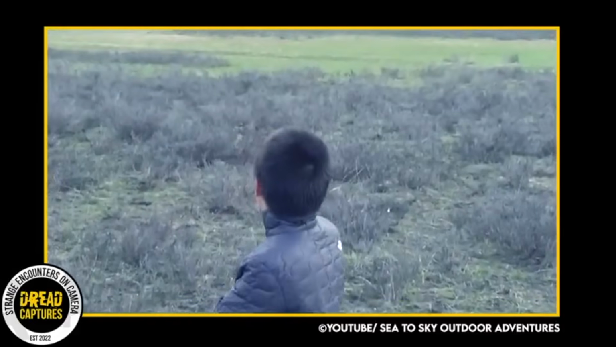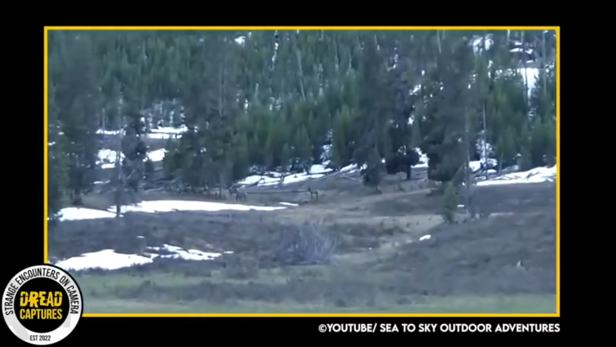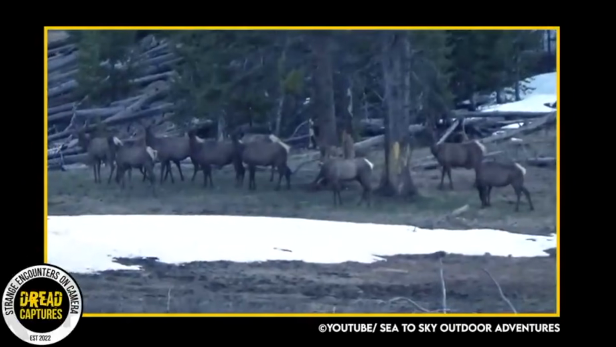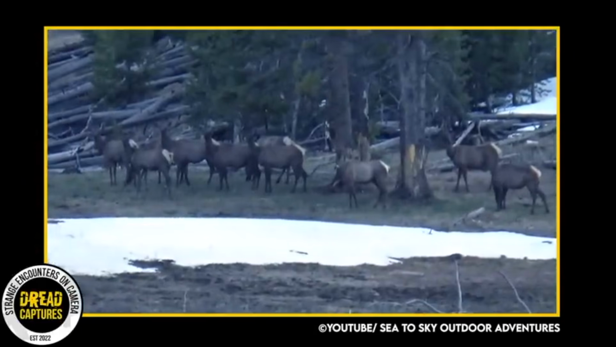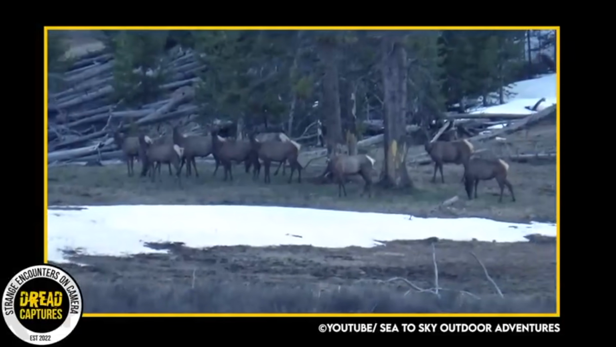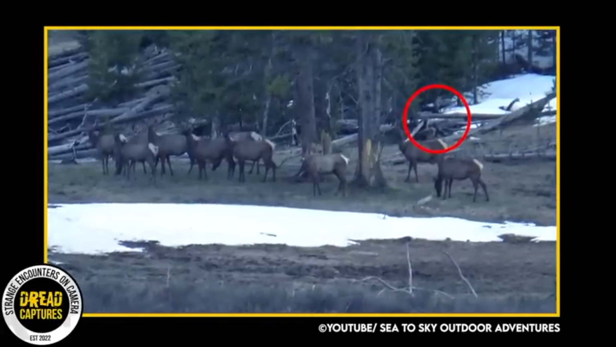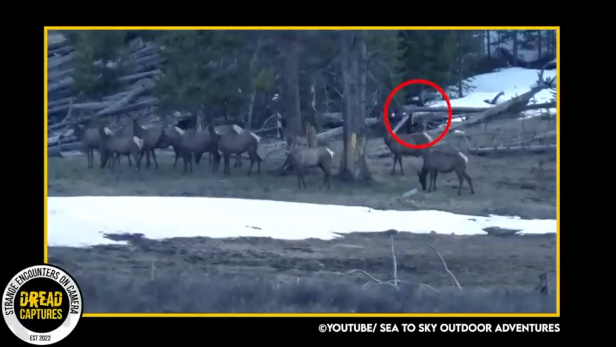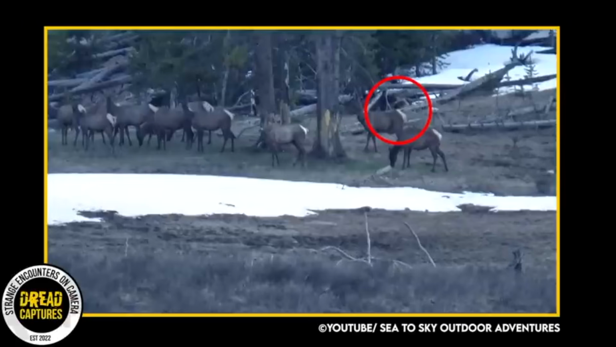This is an interesting video here. A young boy and his father are exploring in Yellowstone National Park. As they're admiring the beautiful elk, the boy spots a creature behind the elk. Dad zooms in on the elk grazing and slows the video down. Circled in red, you can see the creature in the background. It appears he's in between a cluster of logs, foraging for something maybe.